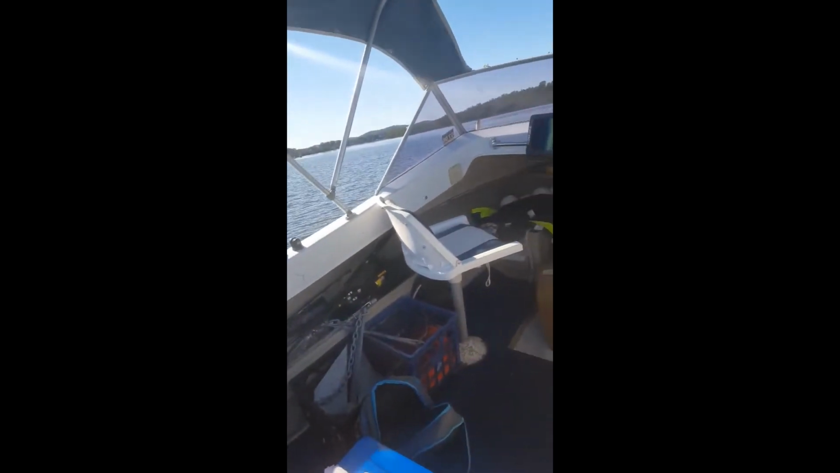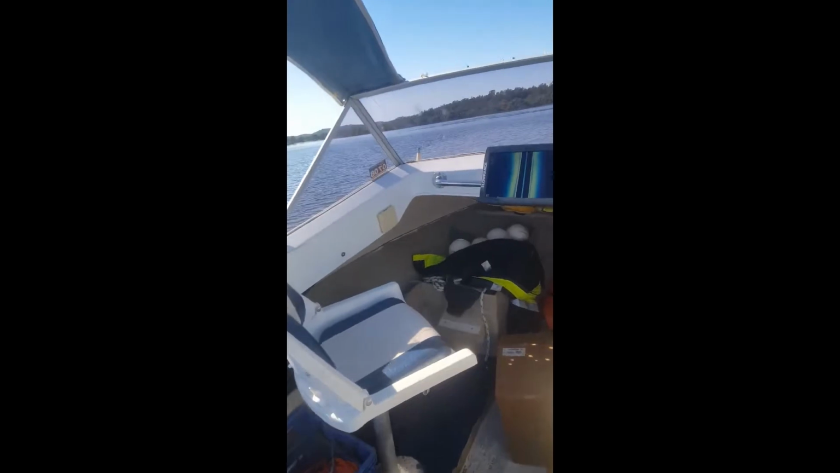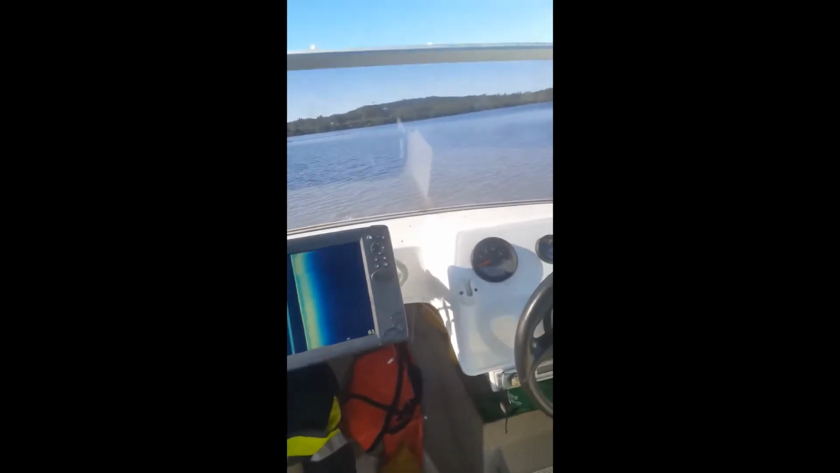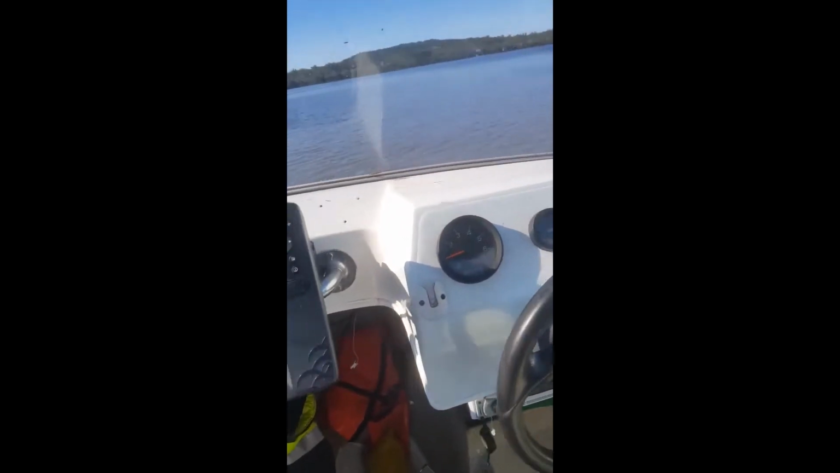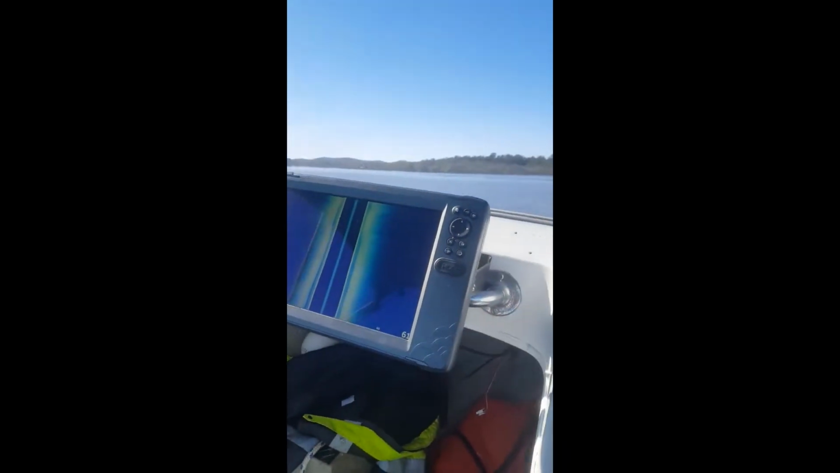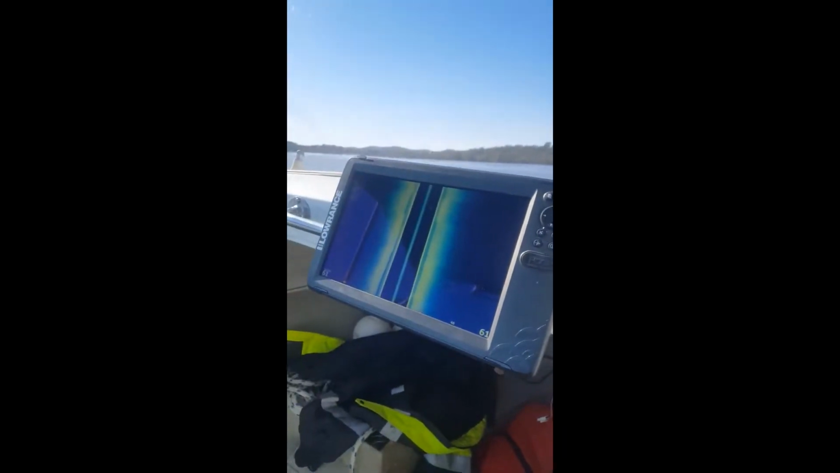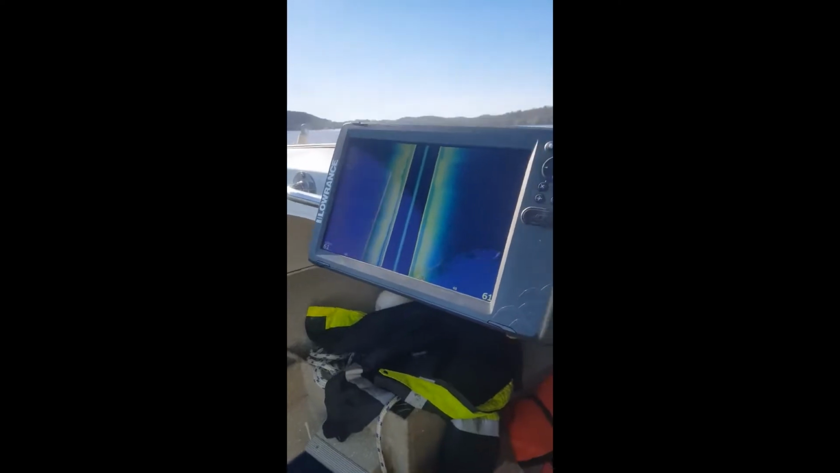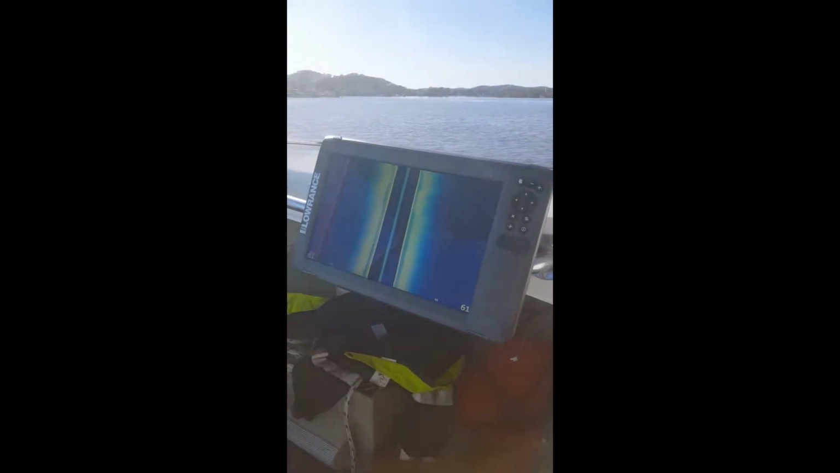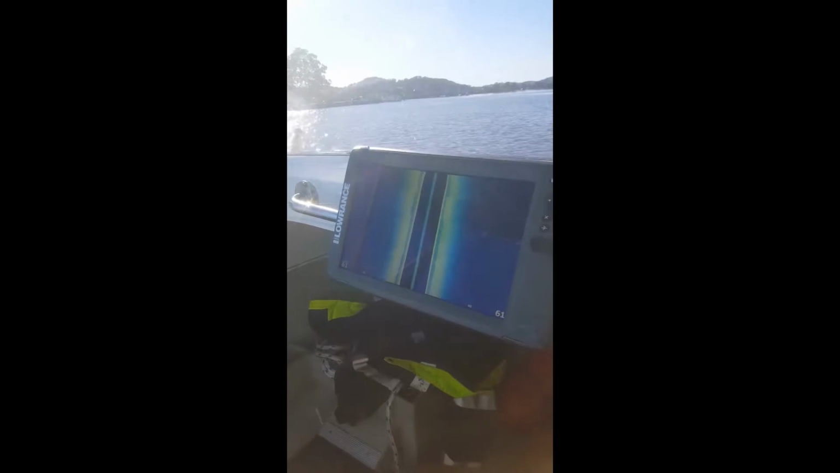So anyway, we're just drifting. We're only in a couple of metres of water here. What are we in? Oh no, we're in 8 metres. See it there. Alright, we'll keep going. Just go on the idle, nice and slow. Give this thing a chance to eat. Now this is on the side scan mode. It's a very flat featureless bottom here. No sawteeth.